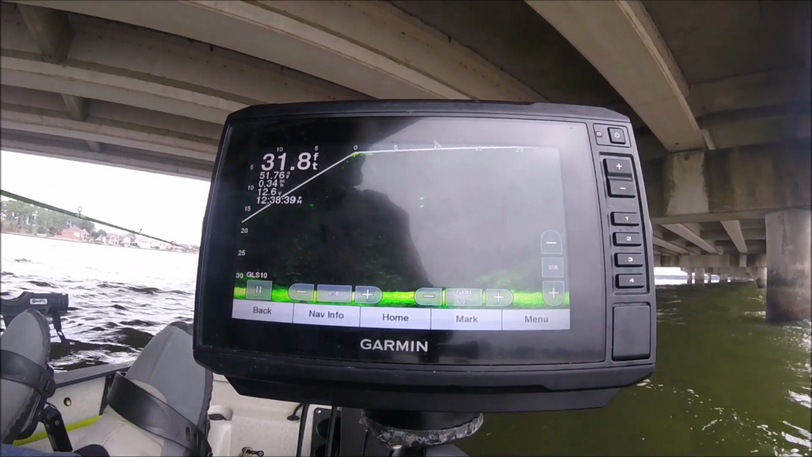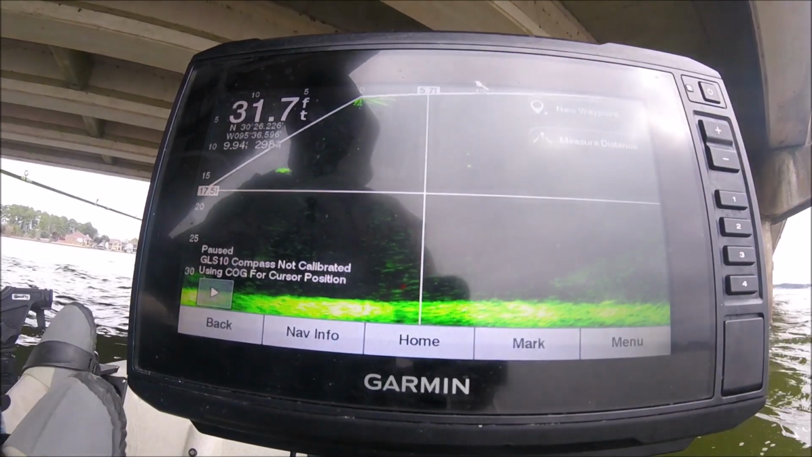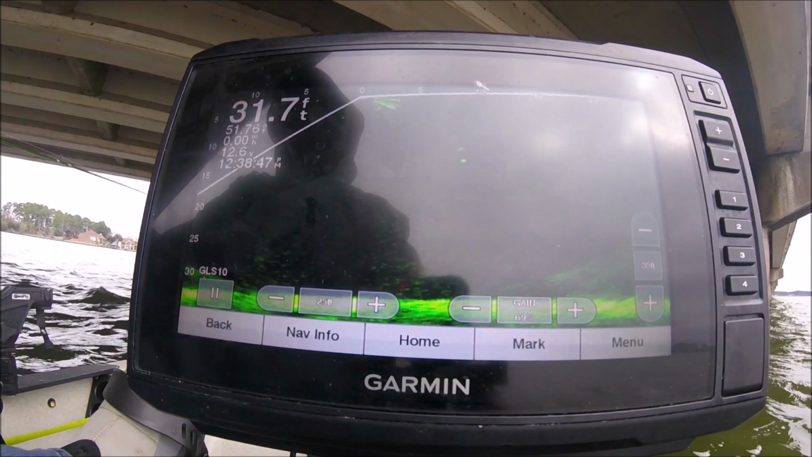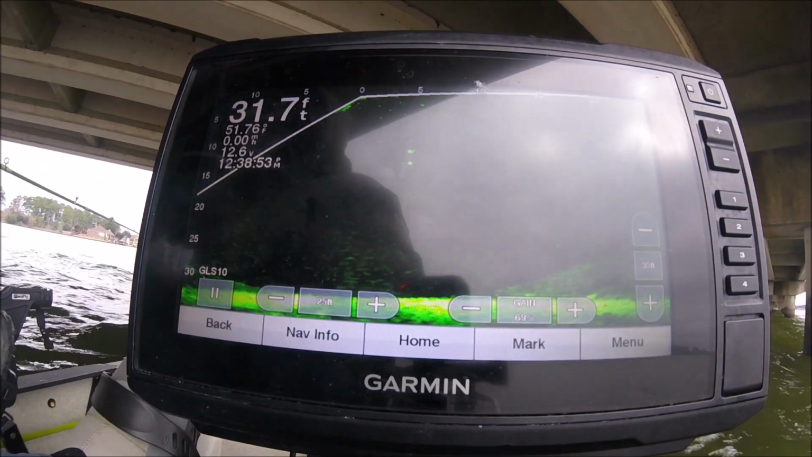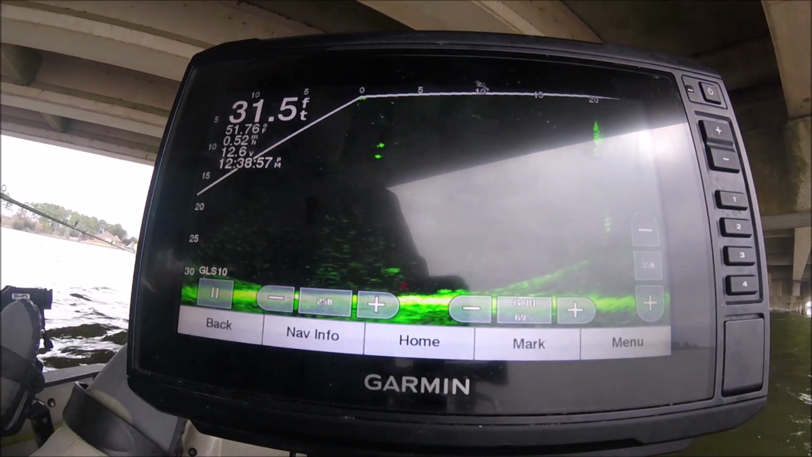Those are my baits there. I just dropped down. There. Get over here to this tree, and it's gonna be some fish in the tree, and you're gonna see them lit up a little bit.